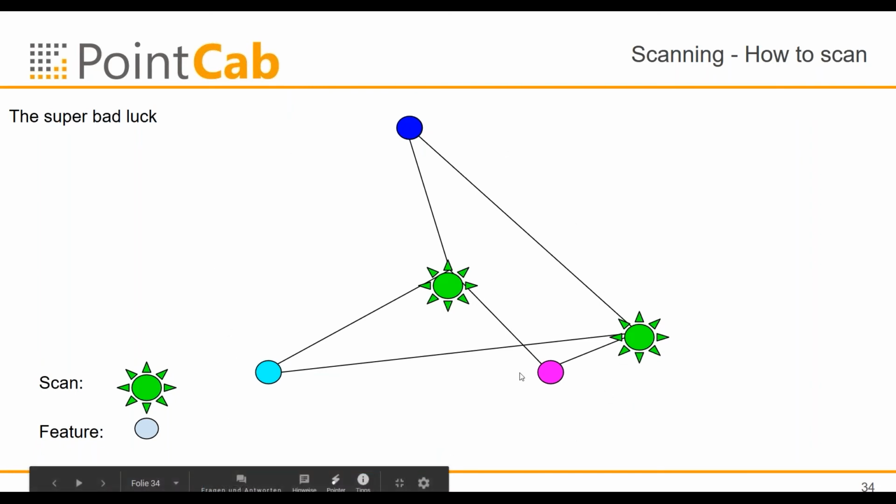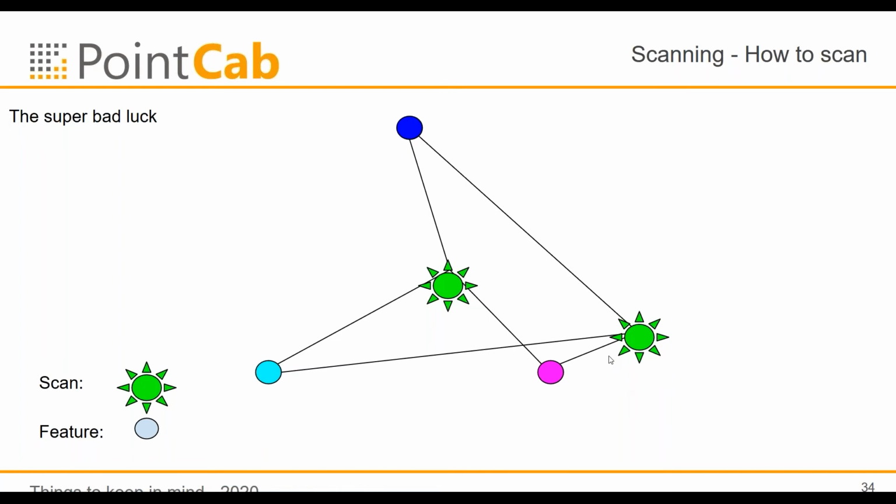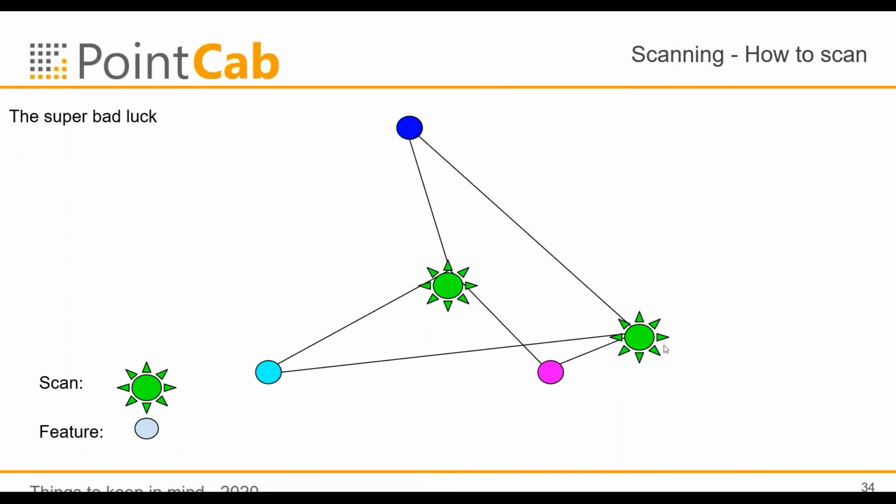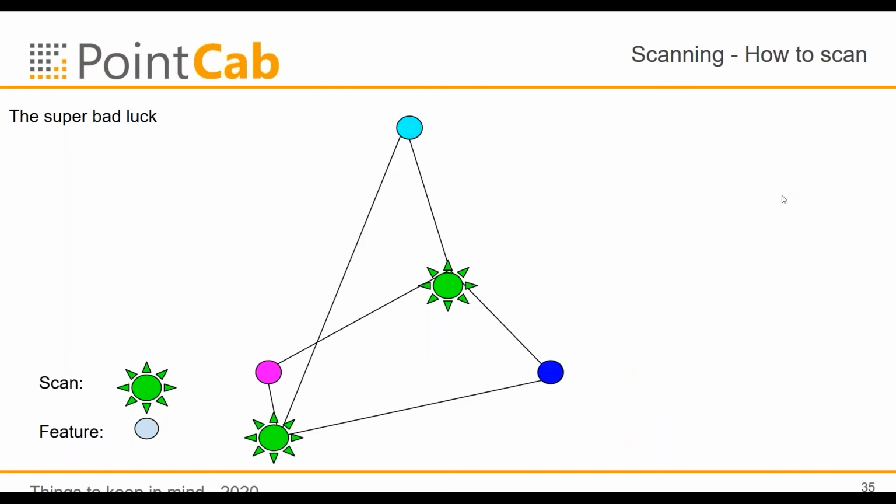You can have this perfect triangle, but then the automatic constellation search will fail because you have 3 possible constellations having the same observations. What you have to do then is to manually force which feature is visible in the first scan and the second scan, and say this is the same name. Yeah, so it works, but you have to interact manually. Okay.